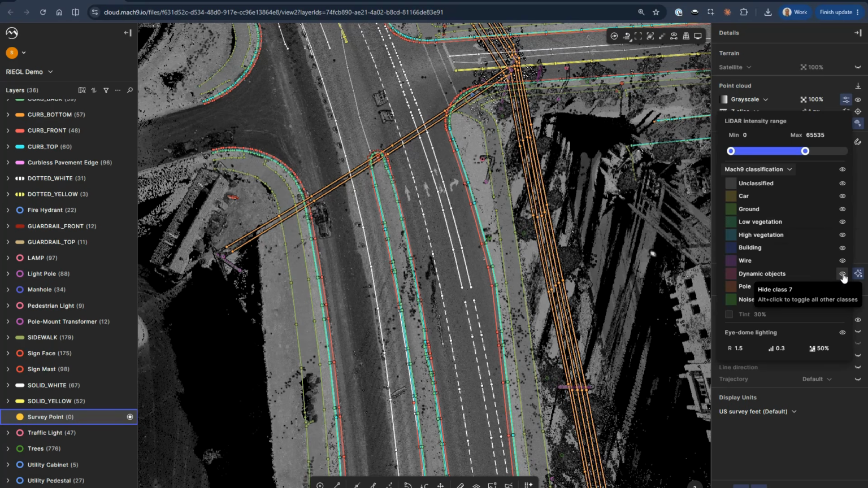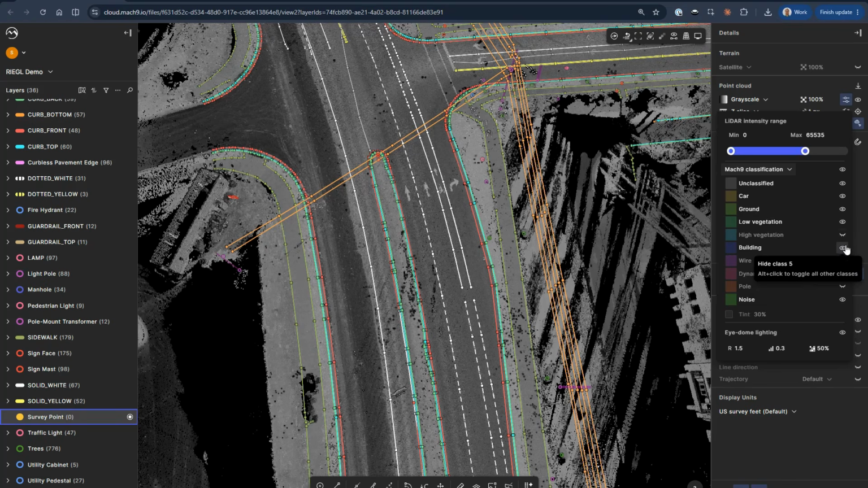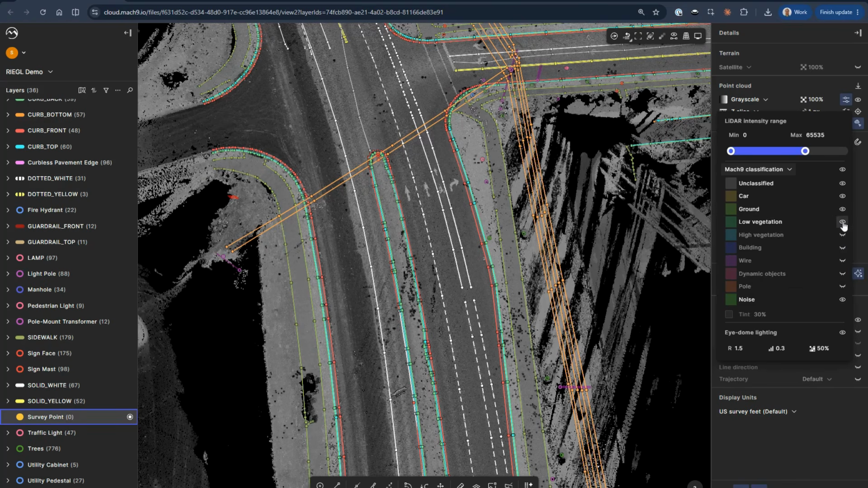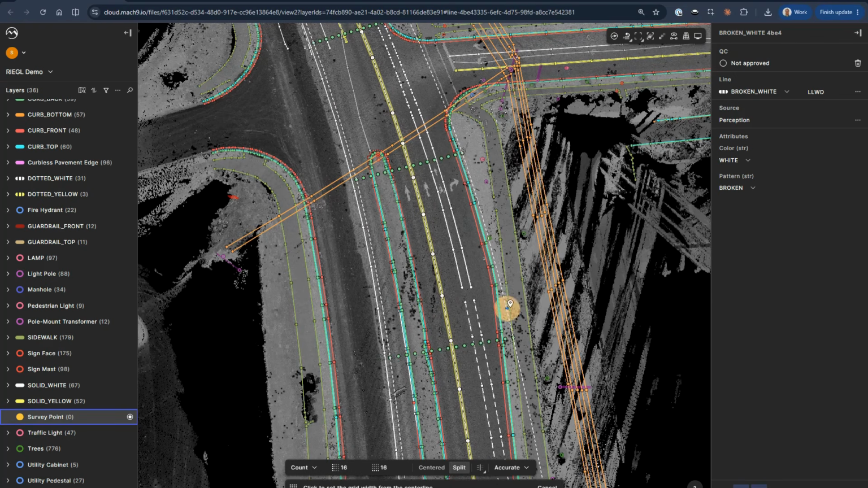Actually, thanks to the classification, I'm going to turn off these dynamic objects. I'm going to turn off my vegetation. I'm even going to turn off my poles and wires. I can turn off buildings. I really just want my ground class kept on here. And I'm going to select here, go to my grid of points,